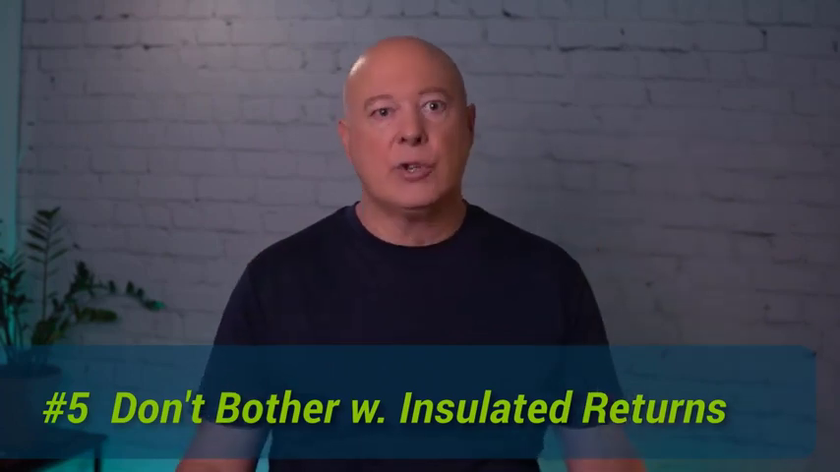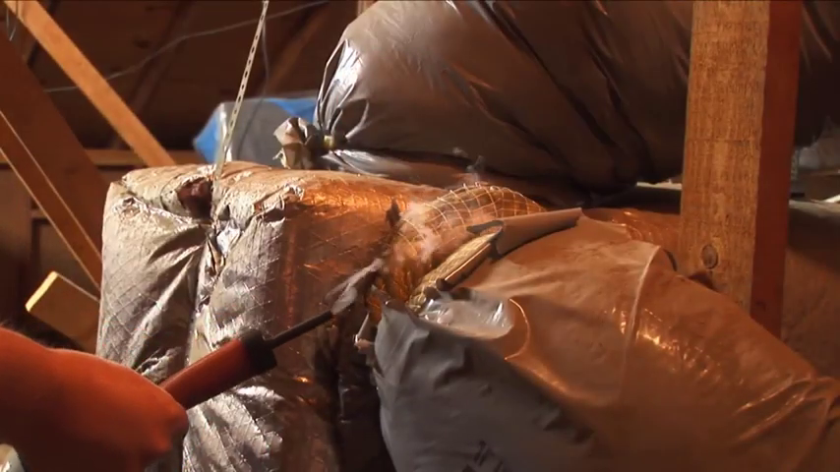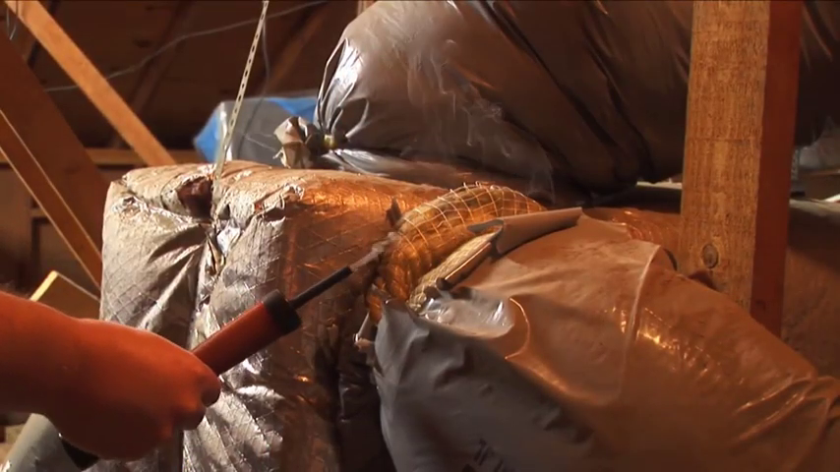Tip number 5 is don't bother scanning insulated return ducts. Thermal imaging won't show duct leakage going into insulated return ducts, since the insulation masks what's happening when unconditioned air gets sucked into the airstream inside the duct. To show air getting sucked into insulated return ducts, you need to use handheld fog. So, thermal imaging won't show you the effect of air getting sucked into insulated return ducts.